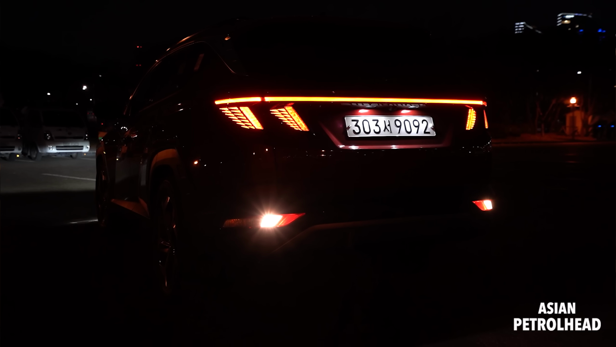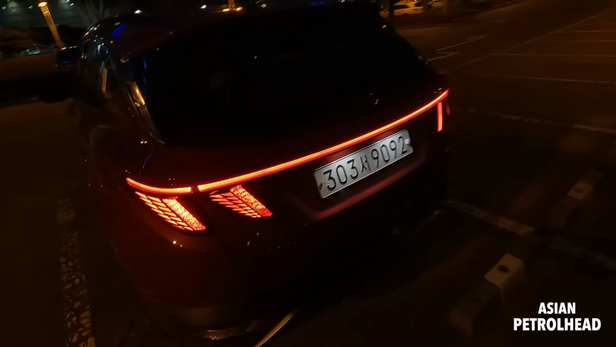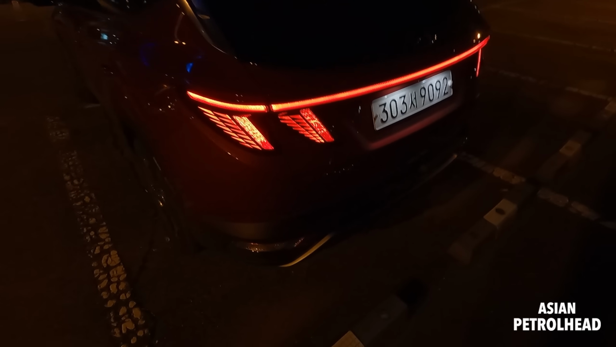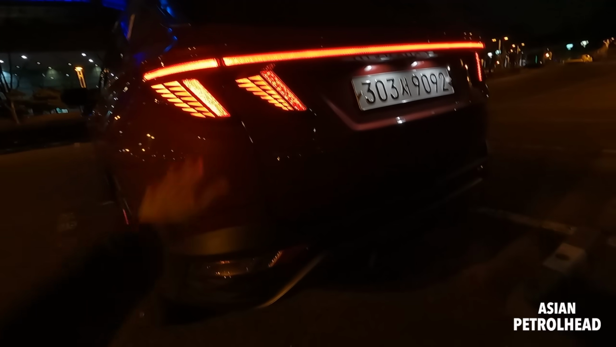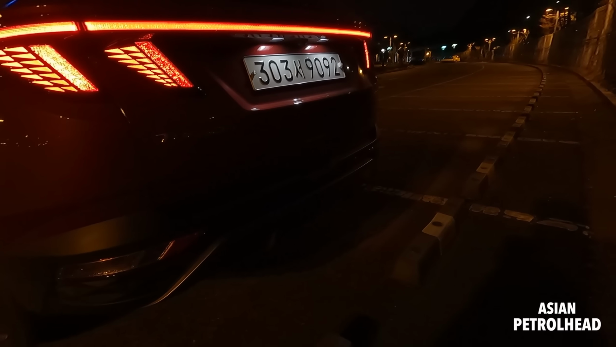So many people don't like to have the turn signal on the bottom, but it's actually separated like that. And I asked one of the Hyundai representatives why they designed it like that. They just said last generation also had it separated like this, and they think it looks premium, up and down like this. So guys, let me know what you think about that in the comment section.